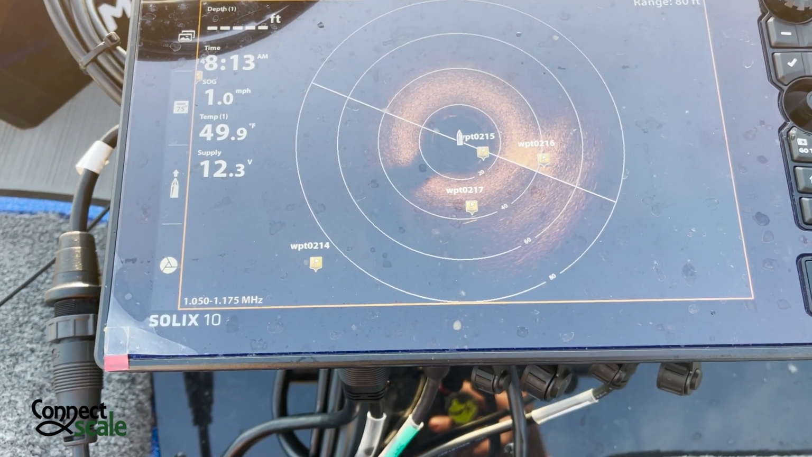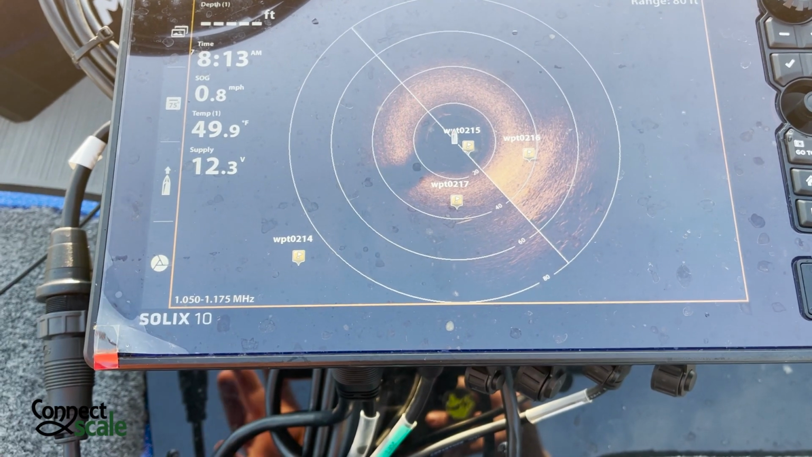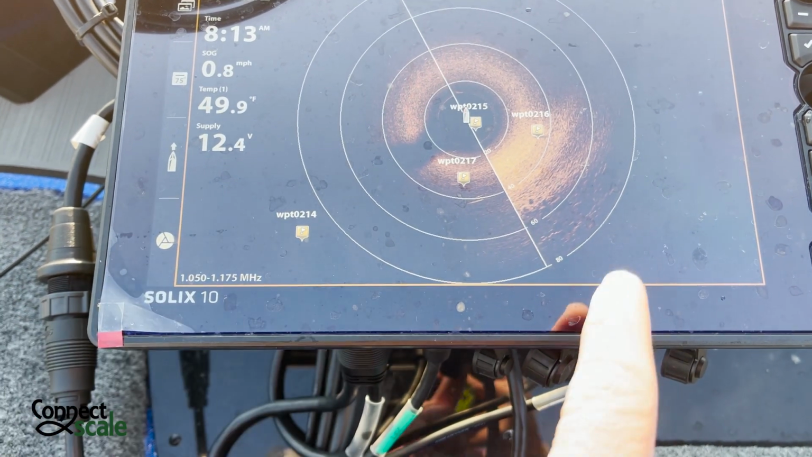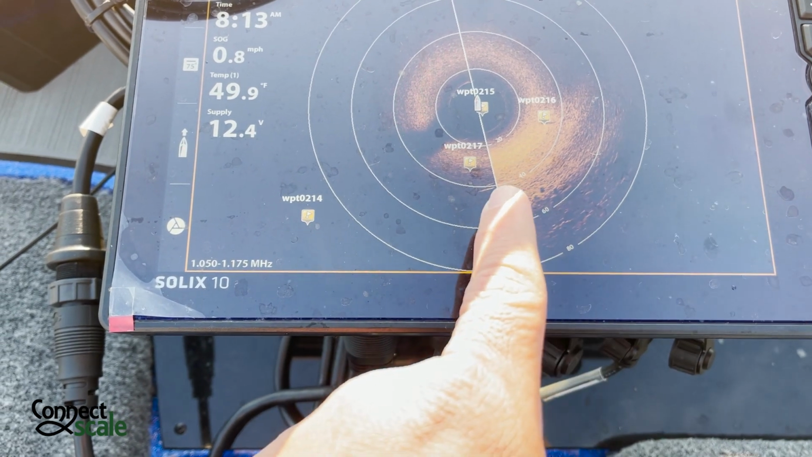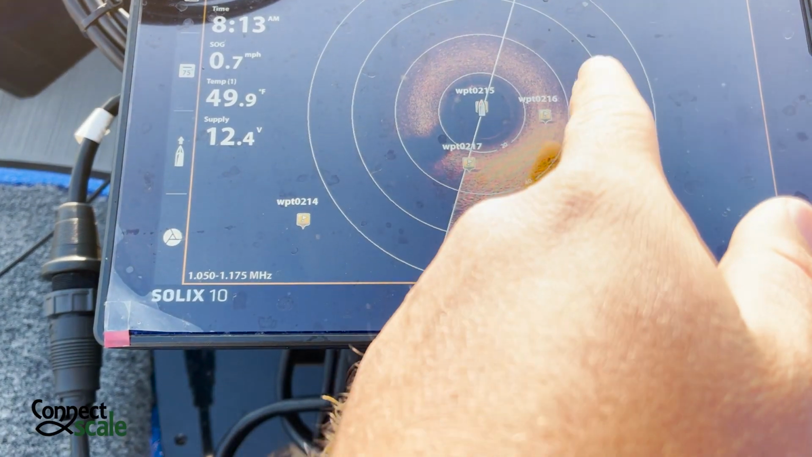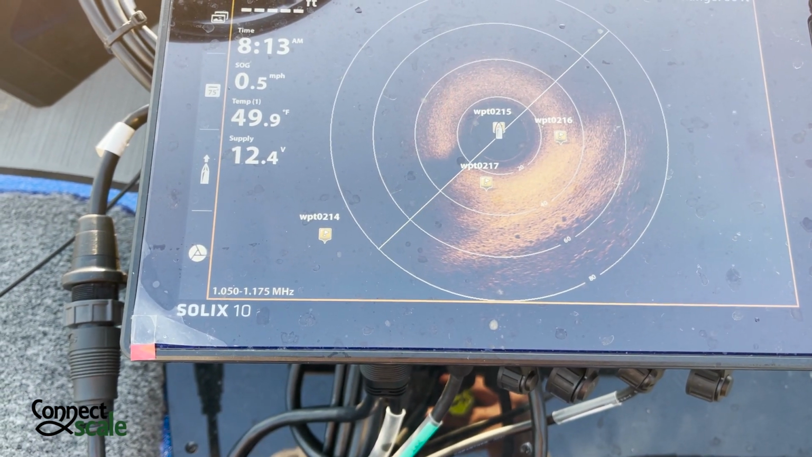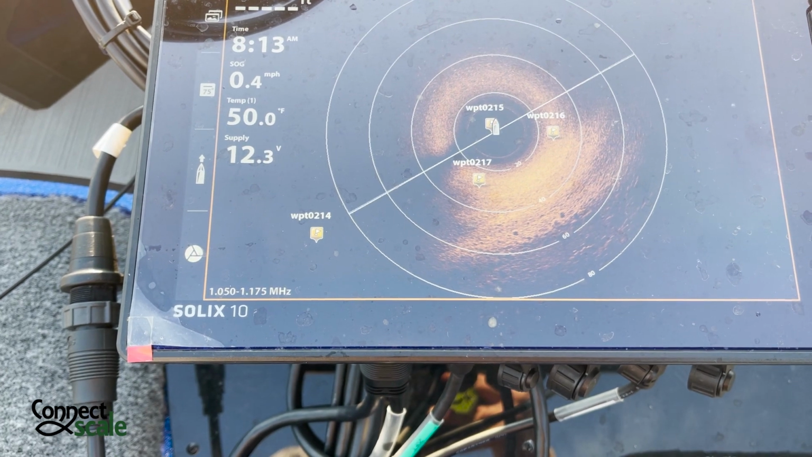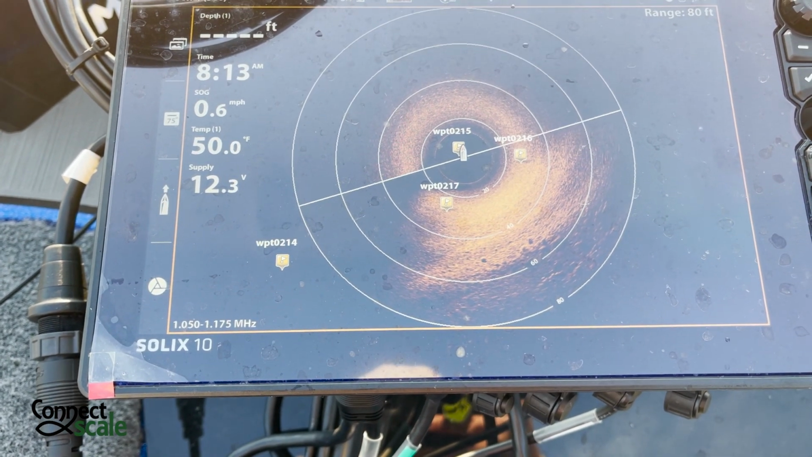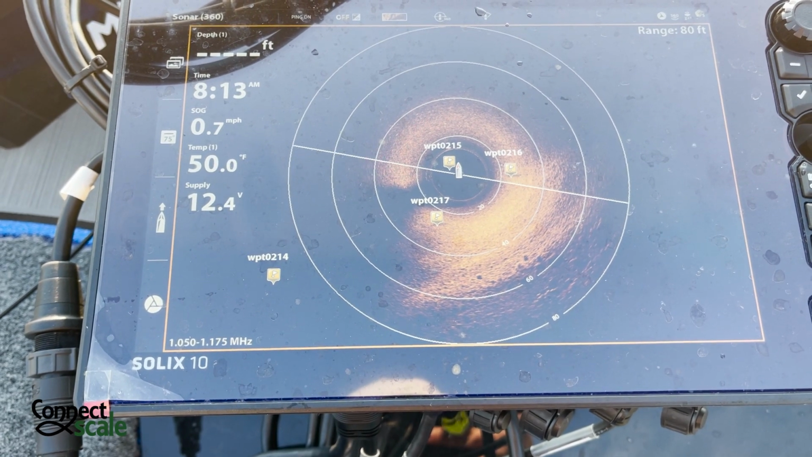So that's pretty much what I'm doing right now, is I'm not side imaging, but 360 imaging. So we've got a bunch of rock down here. Let's see what else we've got. I marked a few fish here the other day. So this is really cool technology. It's essentially side imaging all the time.